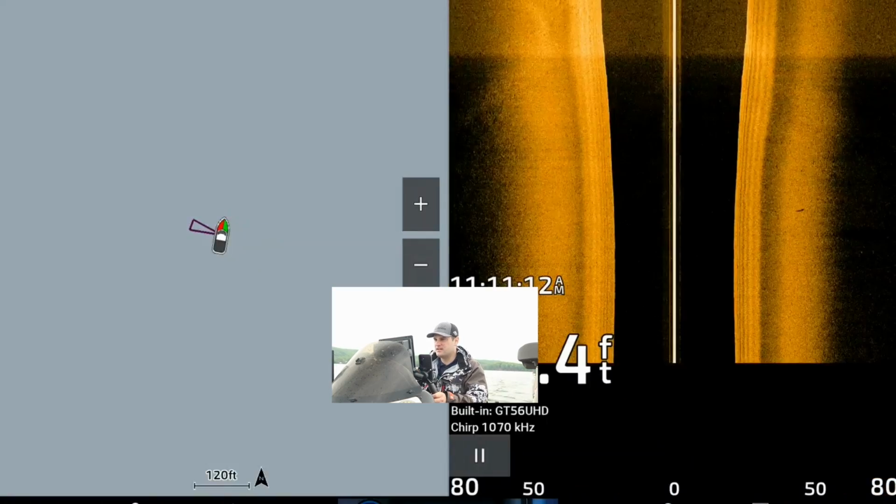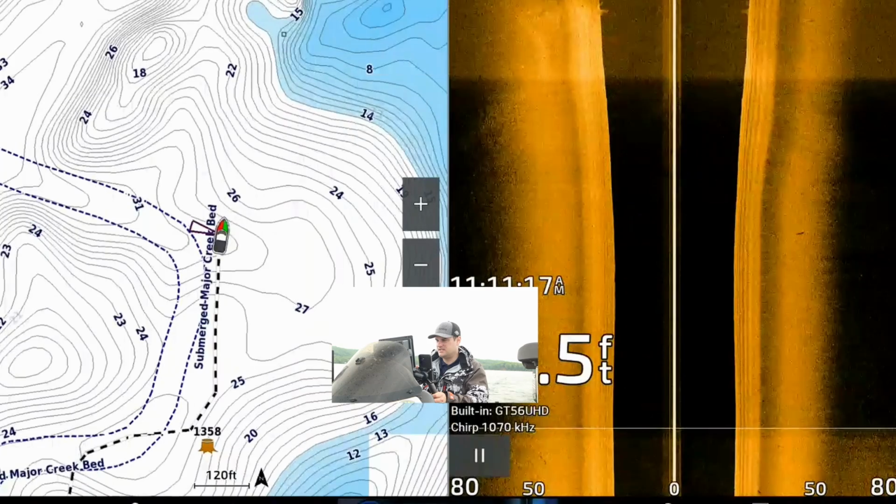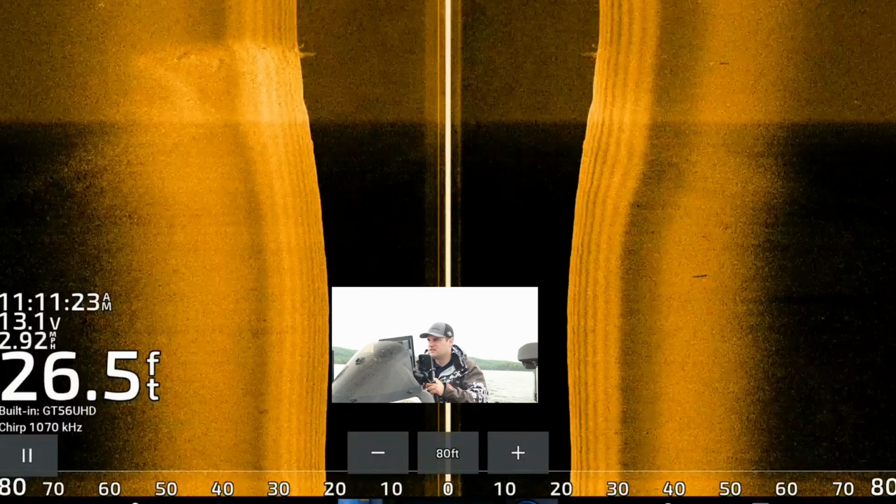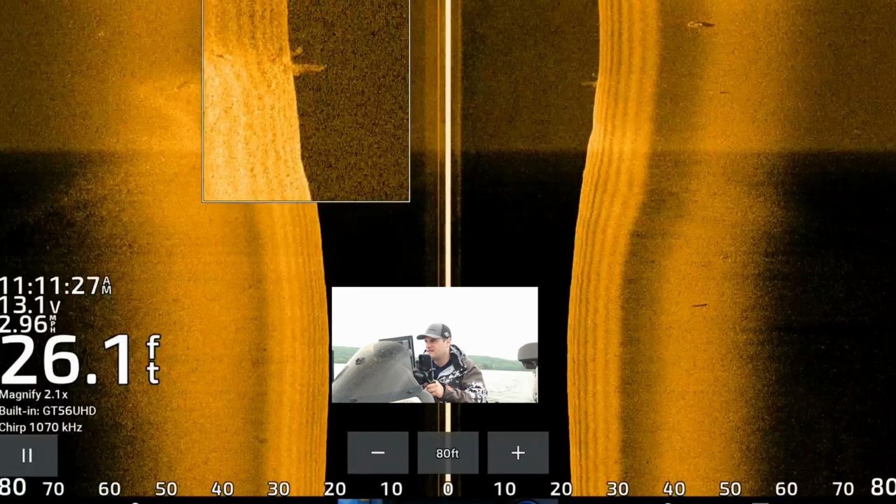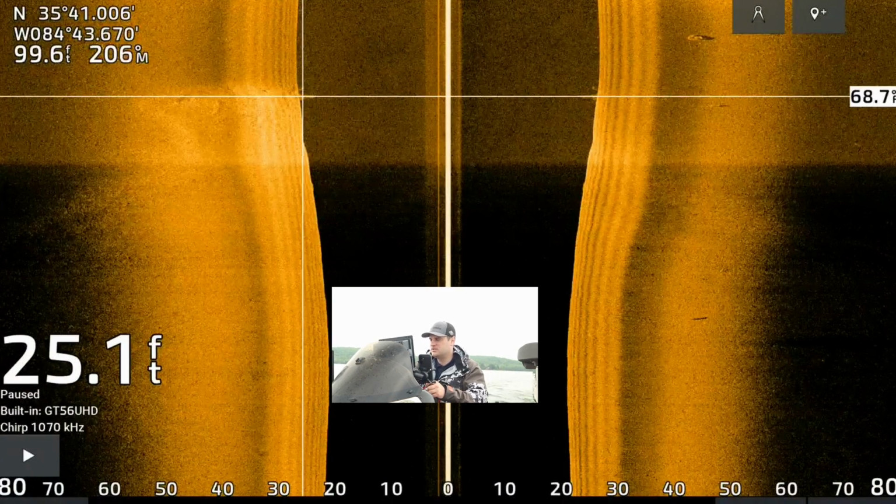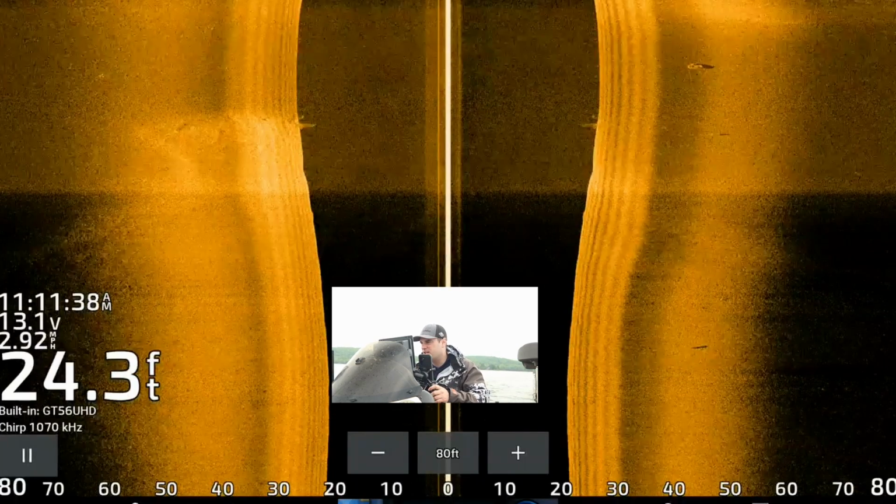I'm typically finding a lot of these stumps kind of around the points. It seems to be where a lot of them are. Okay, here's a good stump. Oh, we got a couple good stumps, all right. I'll mark it. Typically the stumps I have been finding in this shallow water, you can definitely tell 1 or 2 fish on it, even at 80 feet left and right.